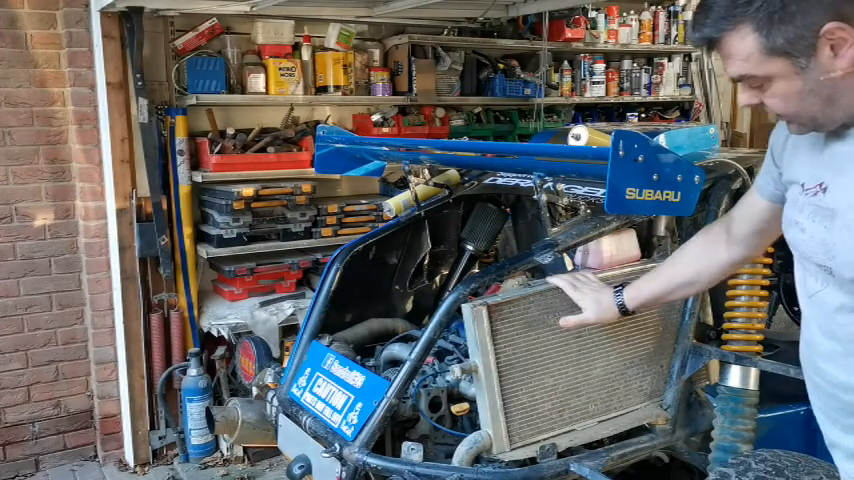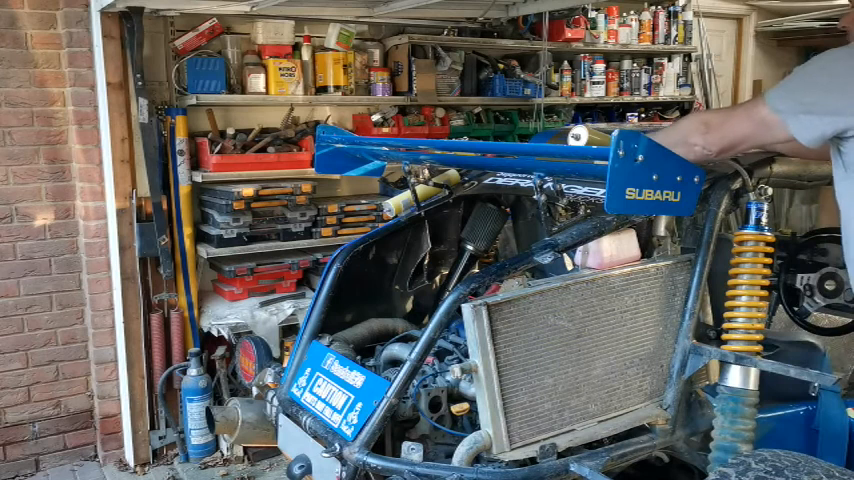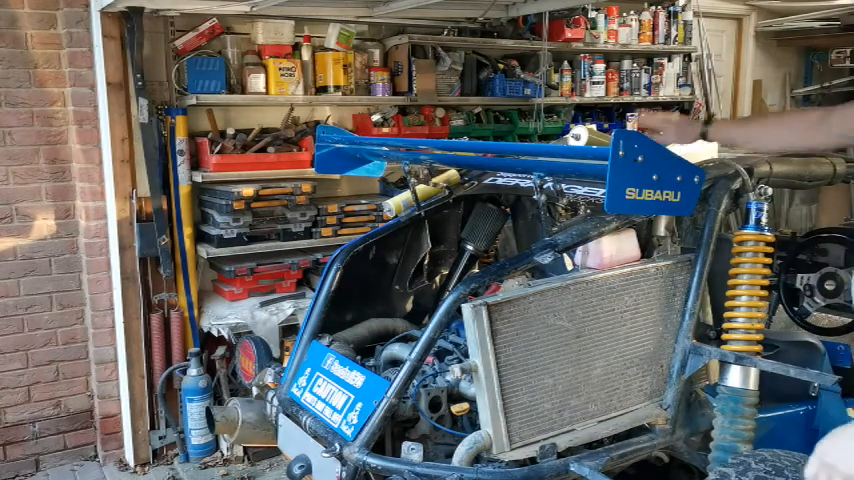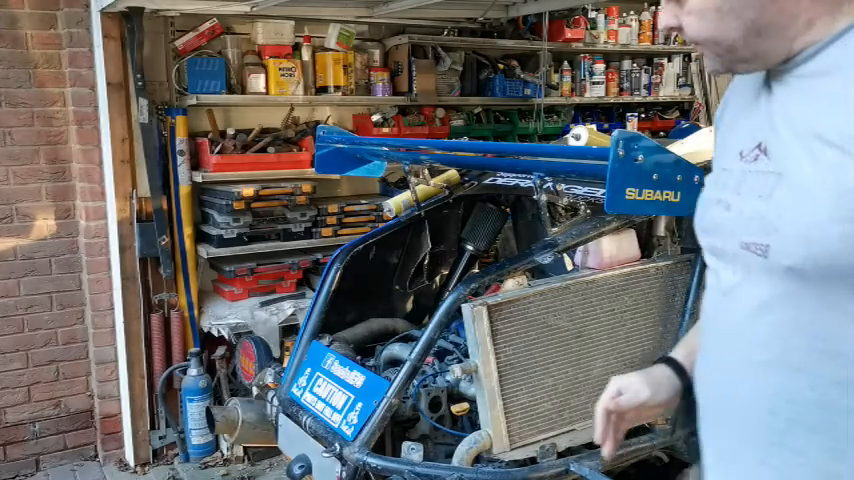So this radiator is out of an Escort RS Turbo. It's an alloy sort of race radiator. I have a secondary radiator up here which acts like a heater matrix, which is off a Formula Ford, and this has got an adjustable air scoop and a vane as well to try and direct the air evenly onto the cooling surface.